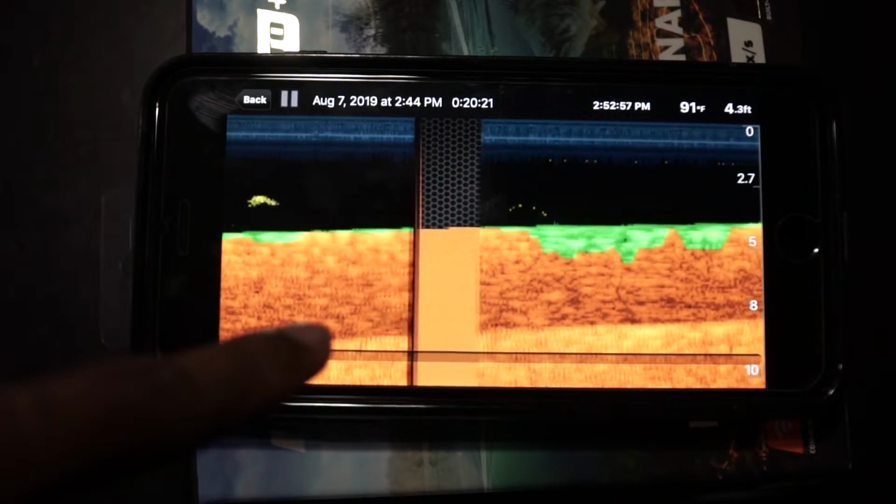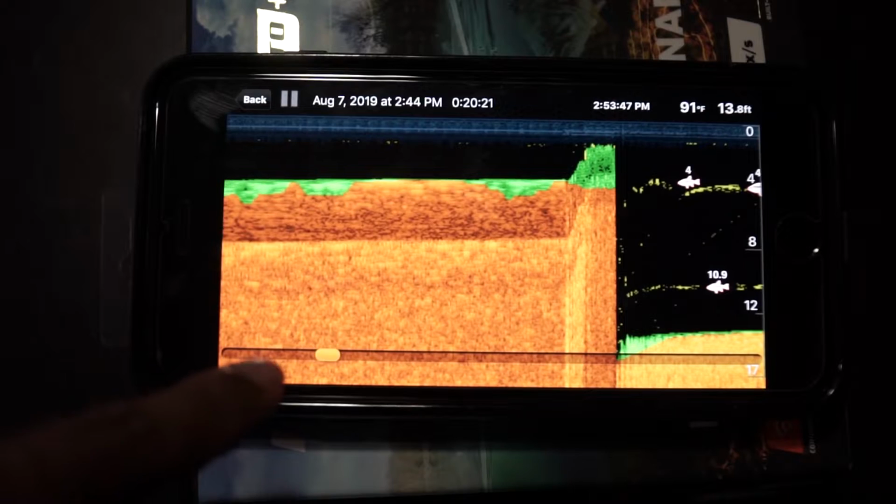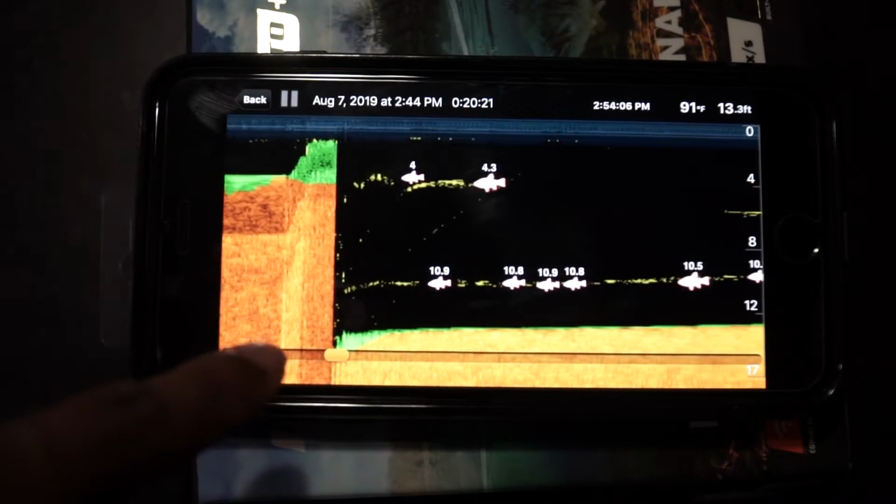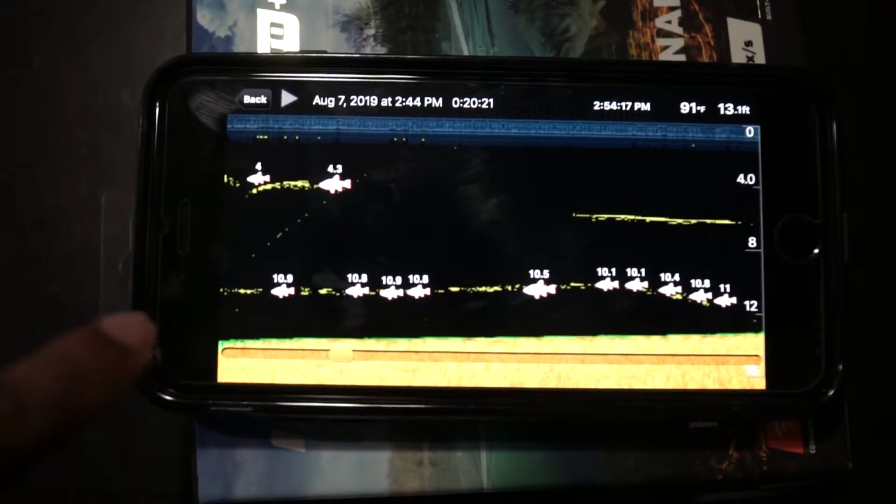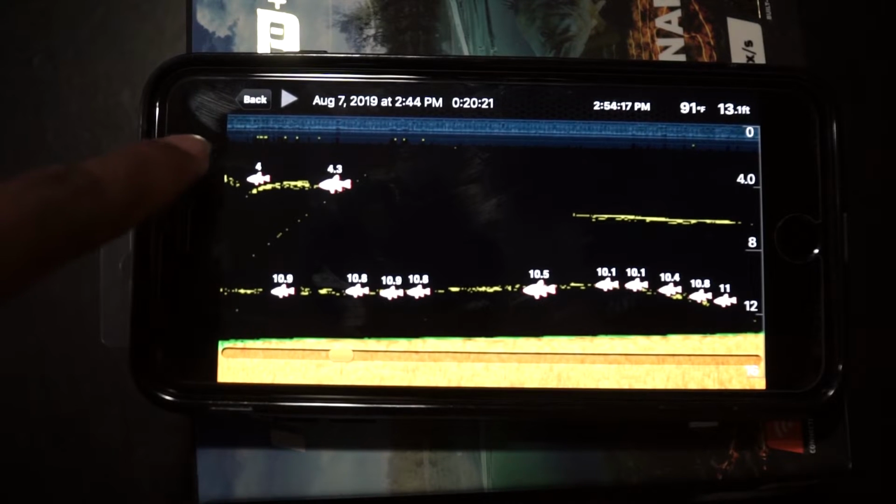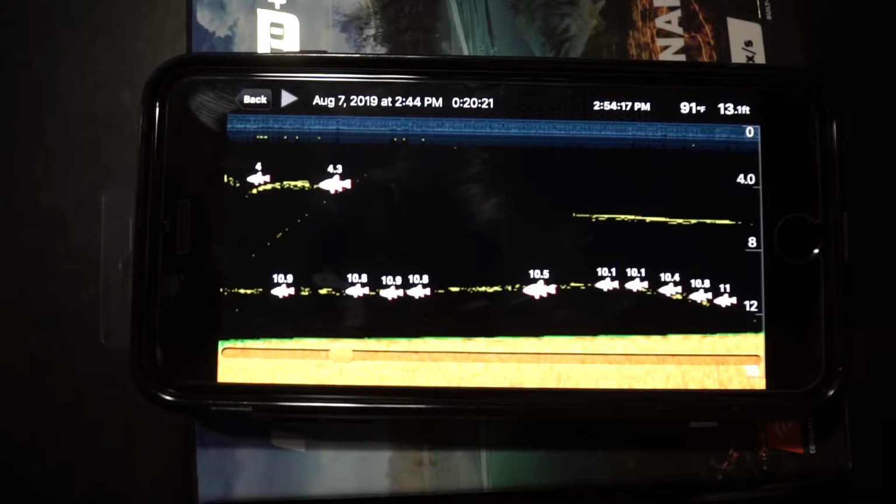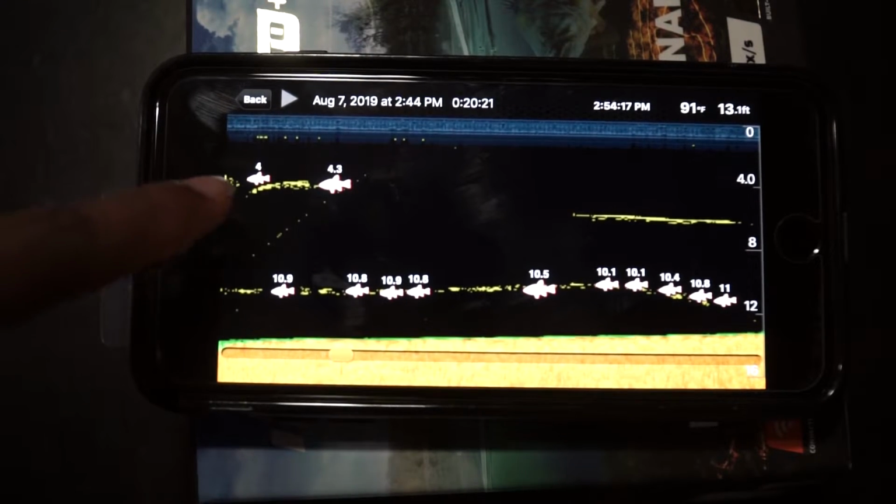Now here is where I recasted, right here, coming up right now. This is where I recasted. Pause it. Okay, so this was a pretty good thing right here. I casted a little bit deeper, and I marked a bunch of fish here, sitting in that 10 feet range, and then there were 2 fish in the 4 range.